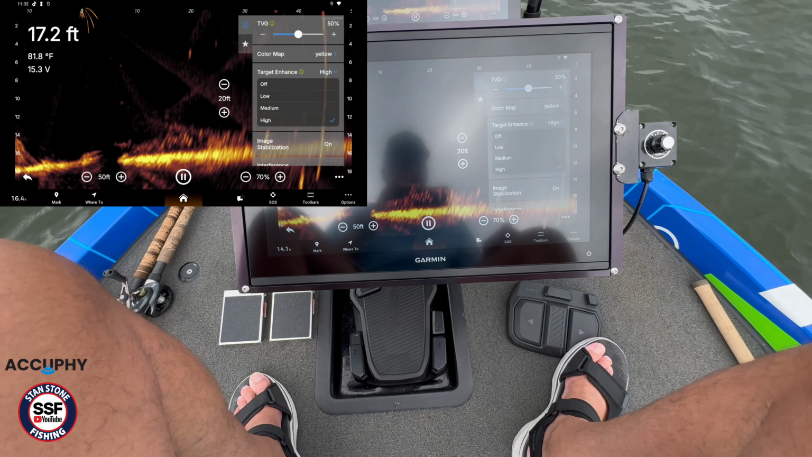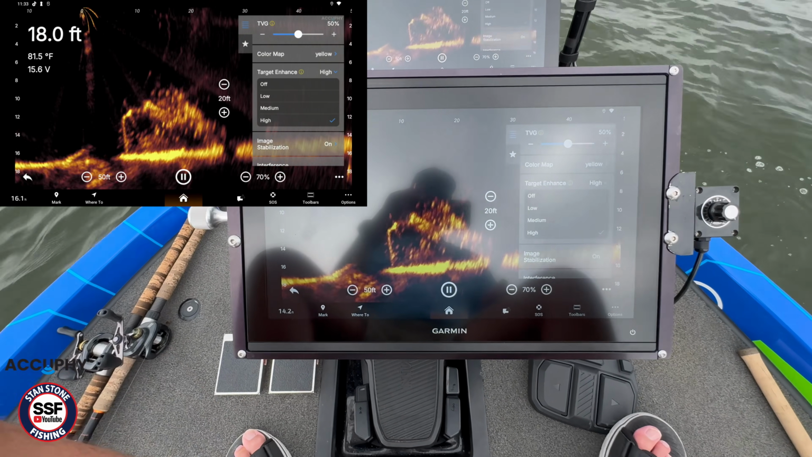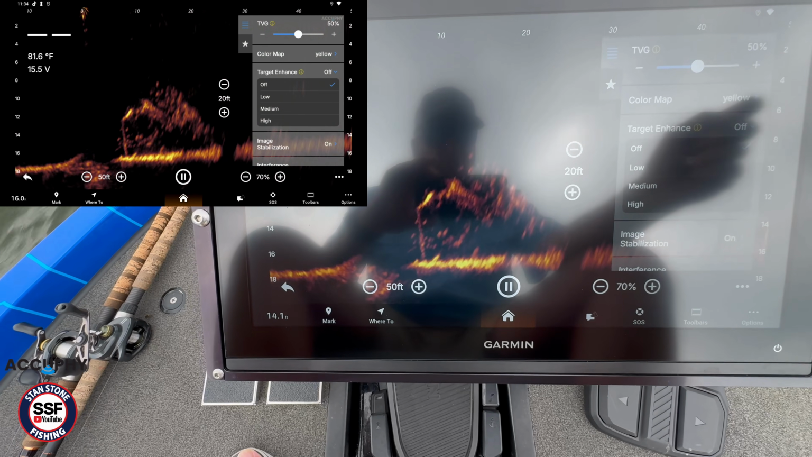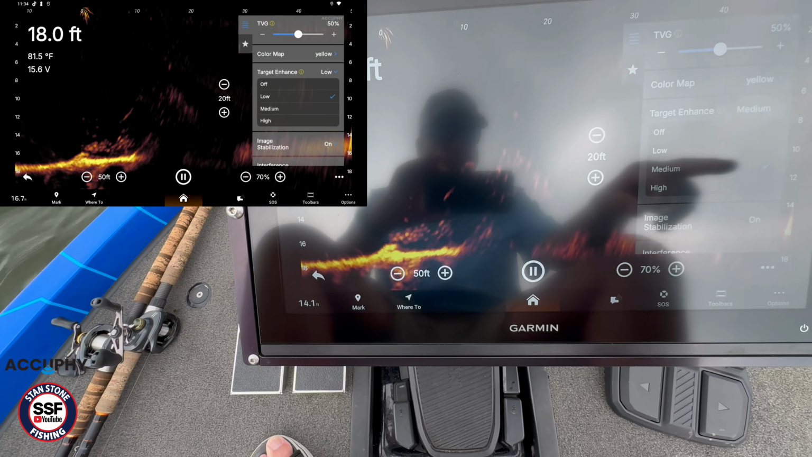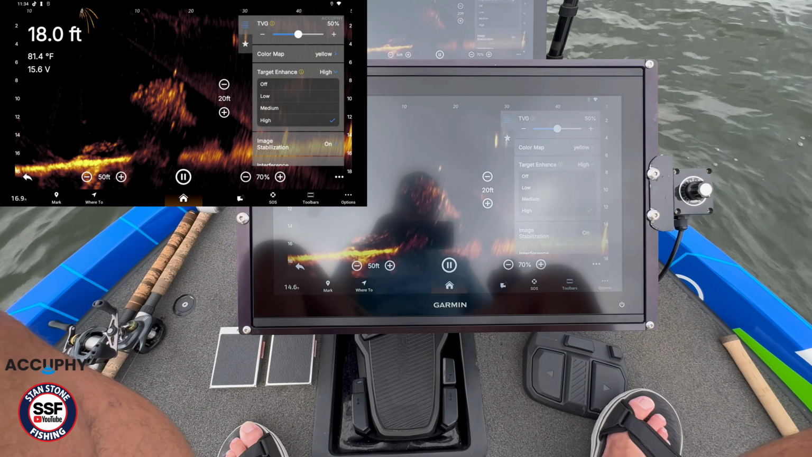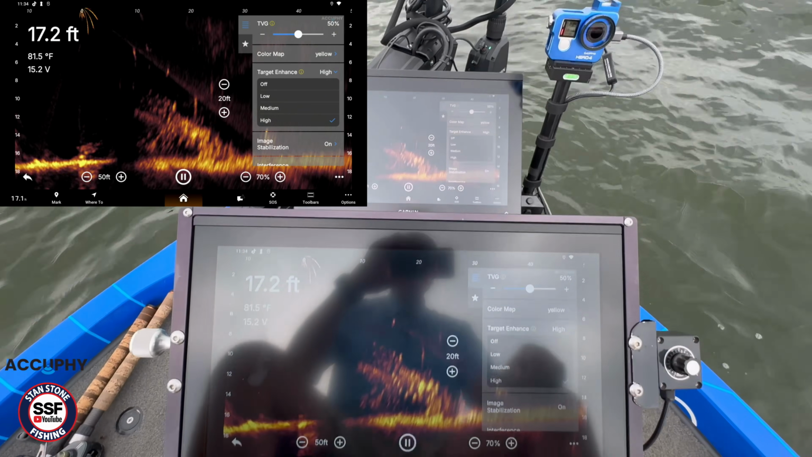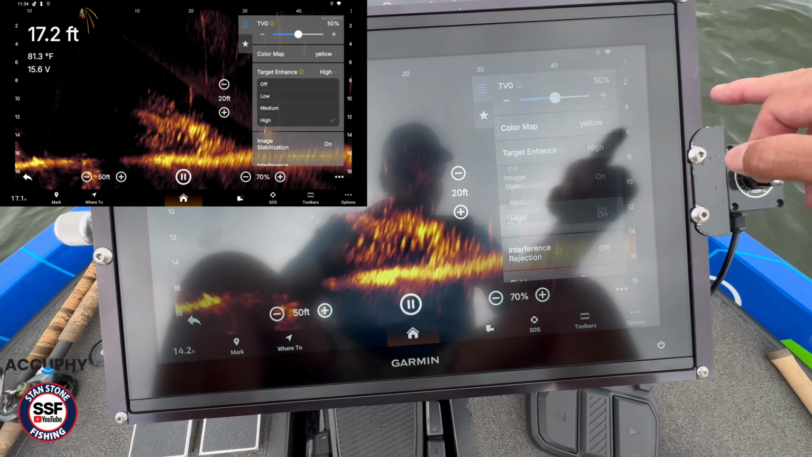Let me get that brush pile back in there. All right, we'll try to get that. We got that brush pile in here. Now let me show you what Target Enhance does. If you turn it off, it makes it pop. It's kind of like color gain on the Garmin. They're calling ours Target Enhance. And I've got it on high. All right, let's turn that off.